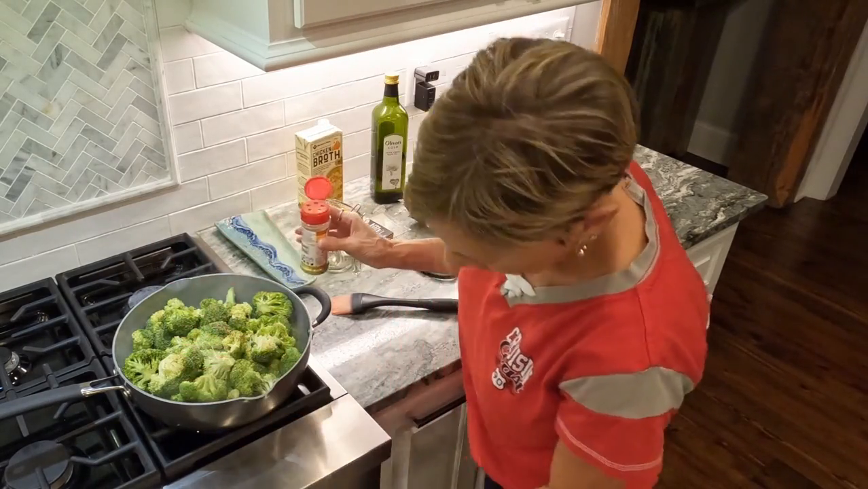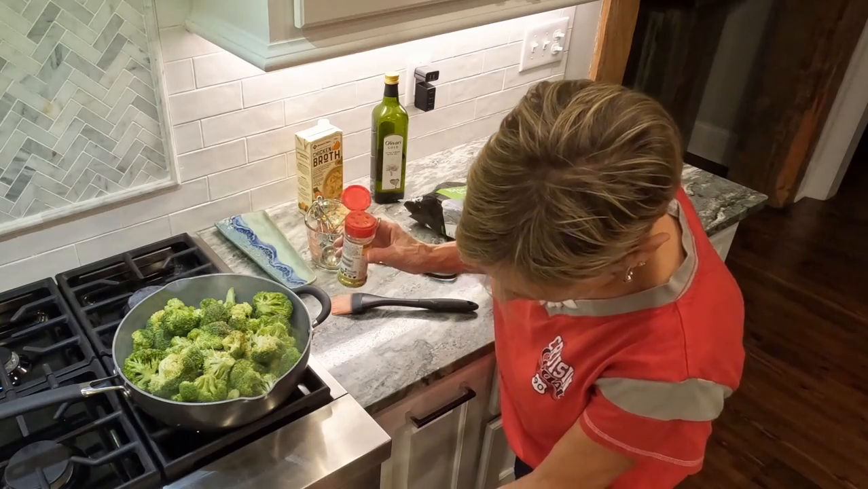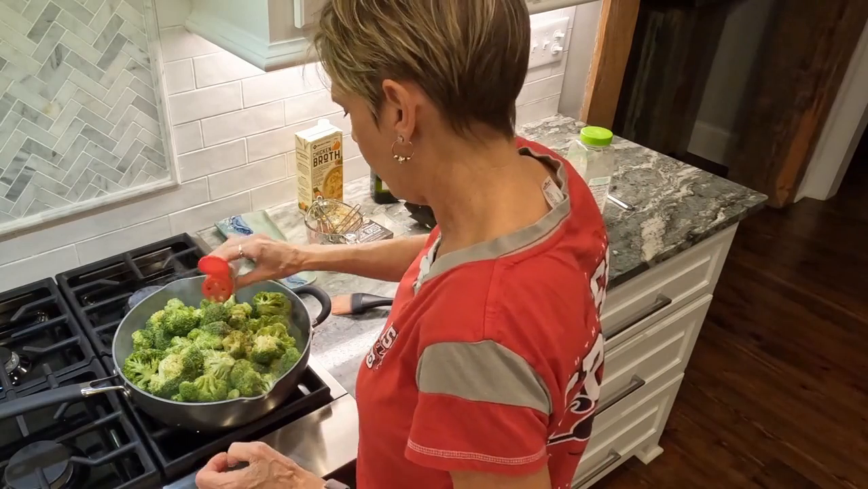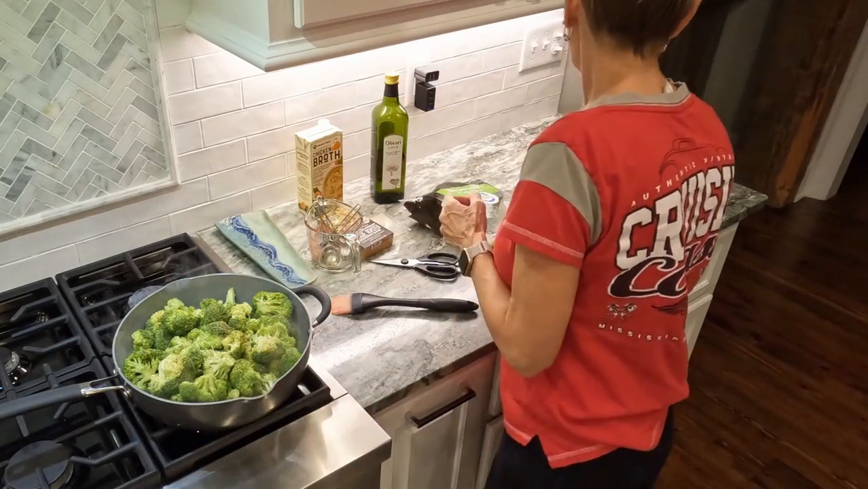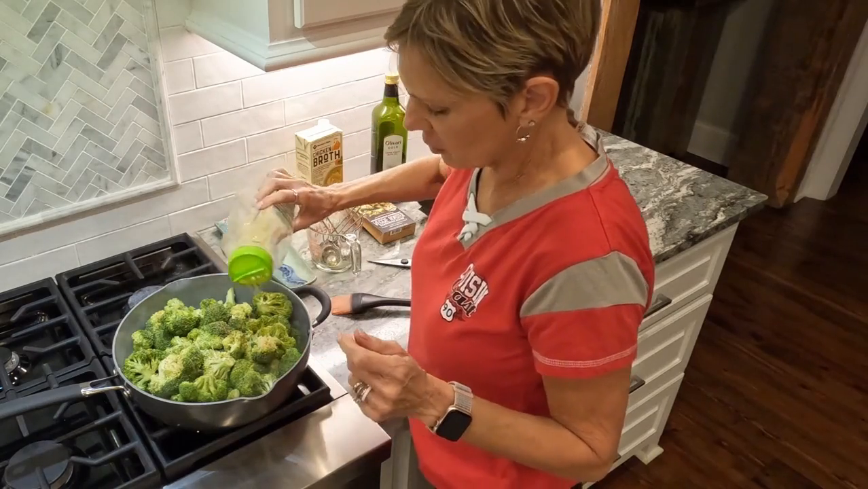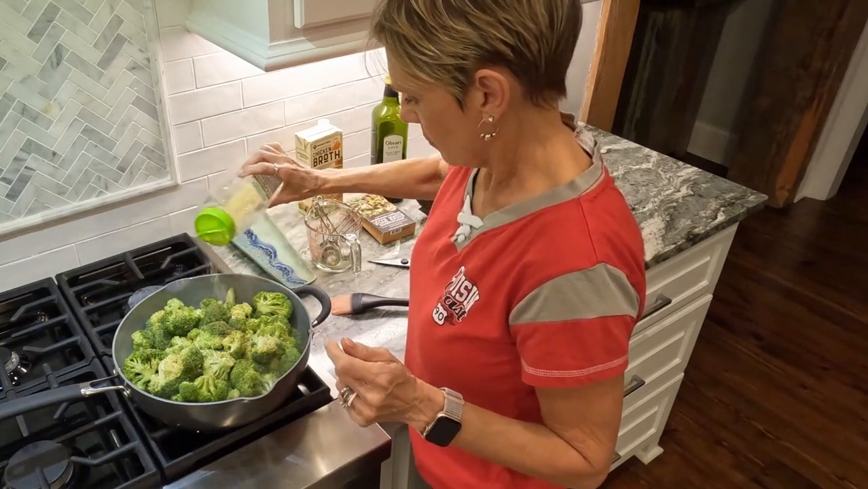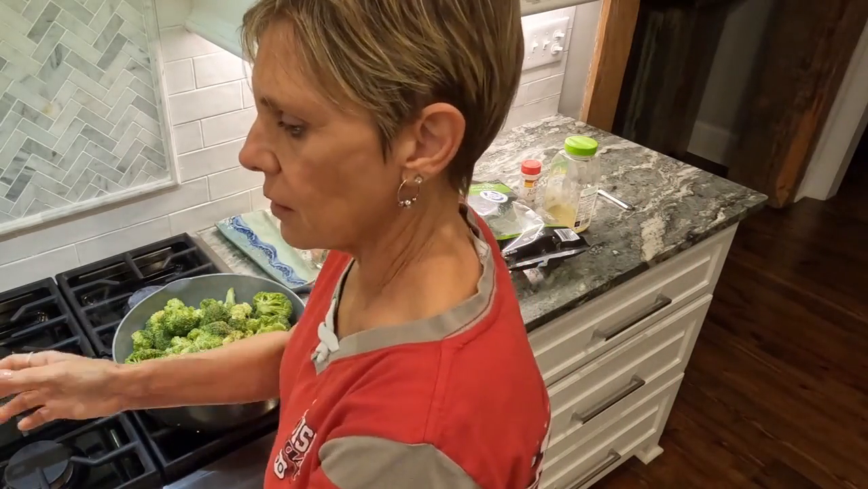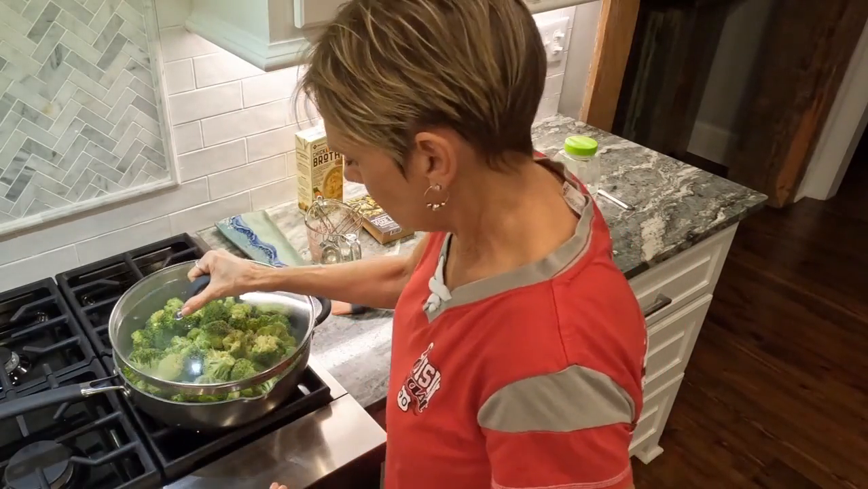And now it's gotten nice and hot, so I'm going to go ahead and turn it down on low, because we're just going to steam this really slow. It's going to take about probably 15 or 20 minutes. And then I'm going to take some garlic salt. It's not going to be too much garlic. And then I just put my lid on it and let it steam.